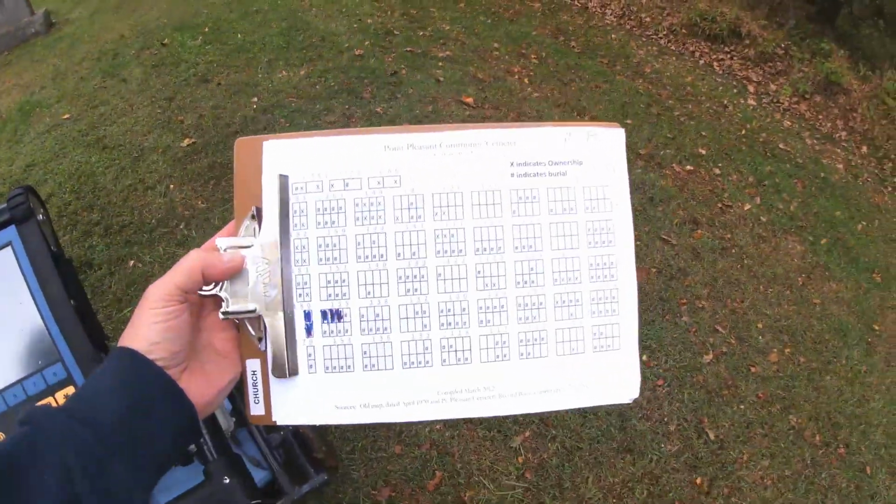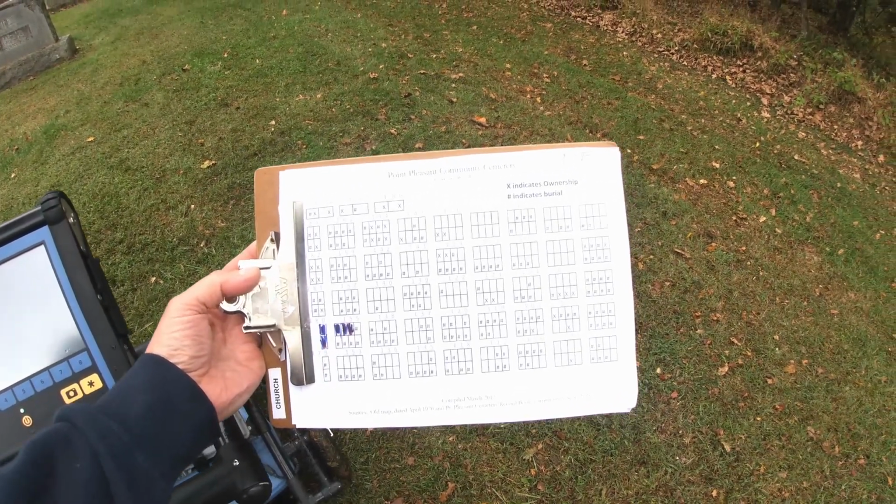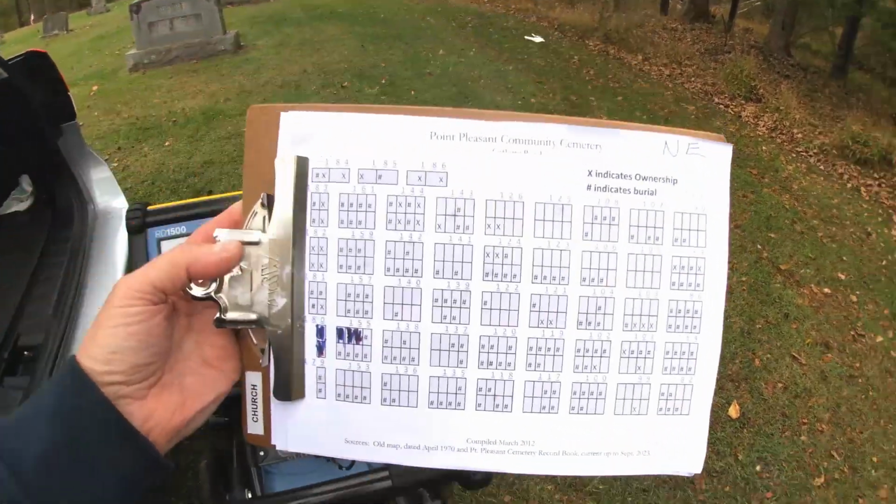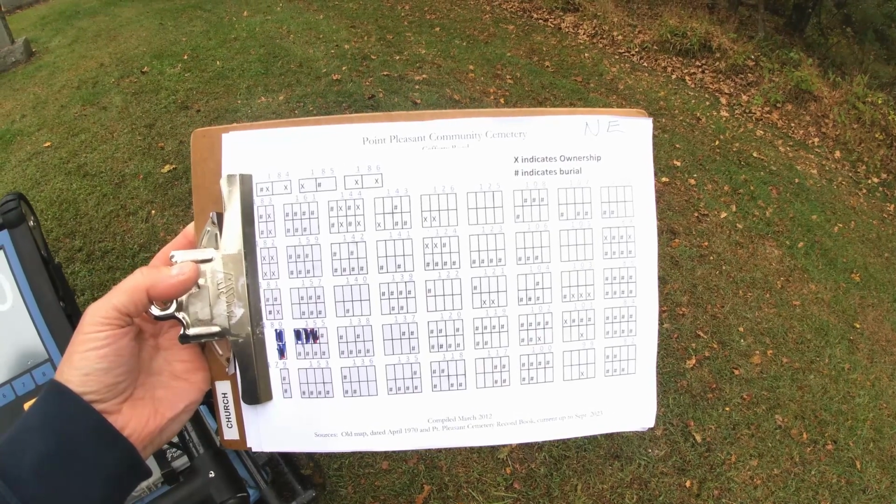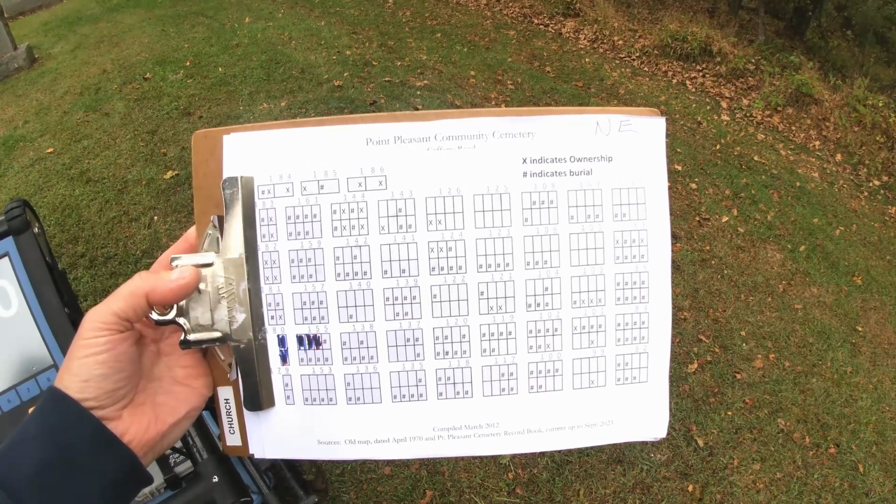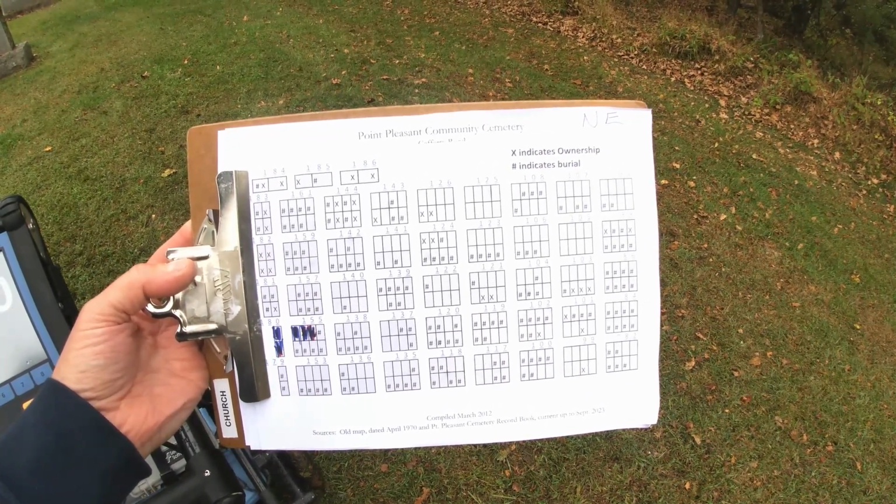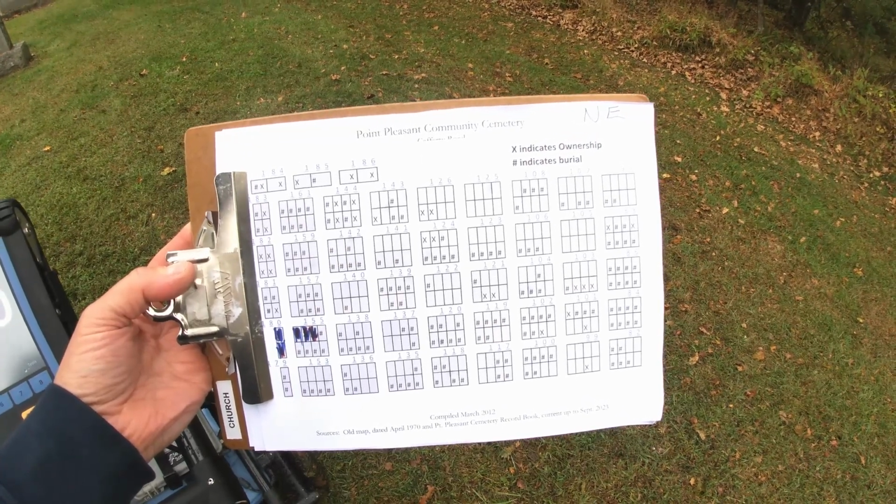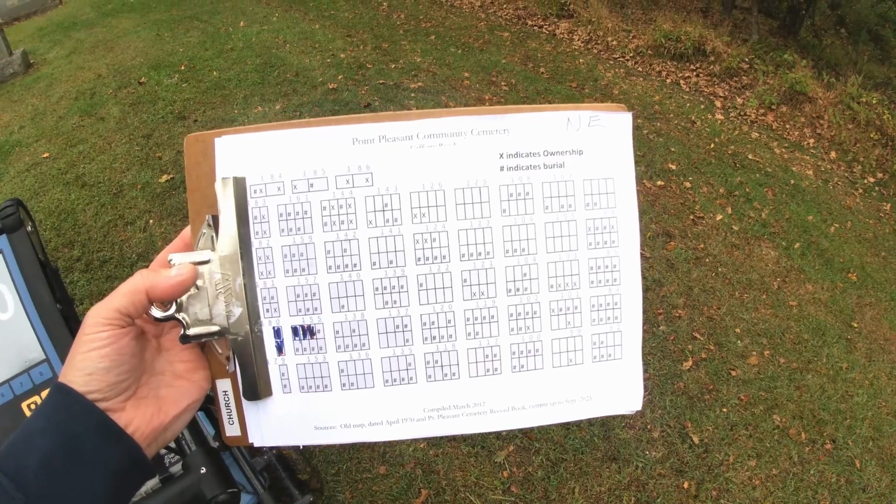This is a chart of the cemetery. This is one corner, the northeast corner, and you can see the spots that are empty. The X's show where people have bought or purchased their plots, and the blank spots are what we think are available. So I'm going to be scanning each one of the available ones to see if they truly are available.